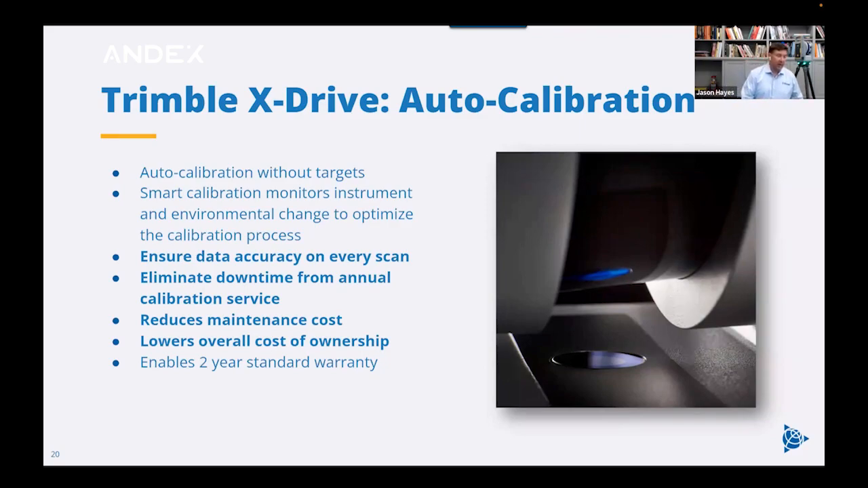So you save the time that it takes to send your scanner in to be serviced, and also you're saving the costs. You know, some scanners, these can be quite expensive to send them in to get service. So you're saving them time and money there. And it's also giving that peace of mind that you know your data is good when you go to these projects. Also reduces your maintenance costs and lowers your overall cost of ownership for the instrument. And of course, you've got that 2-year standard warranty with the instrument. Now, I mentioned the X Drive is in common between the X7 and the X9. That's about it.